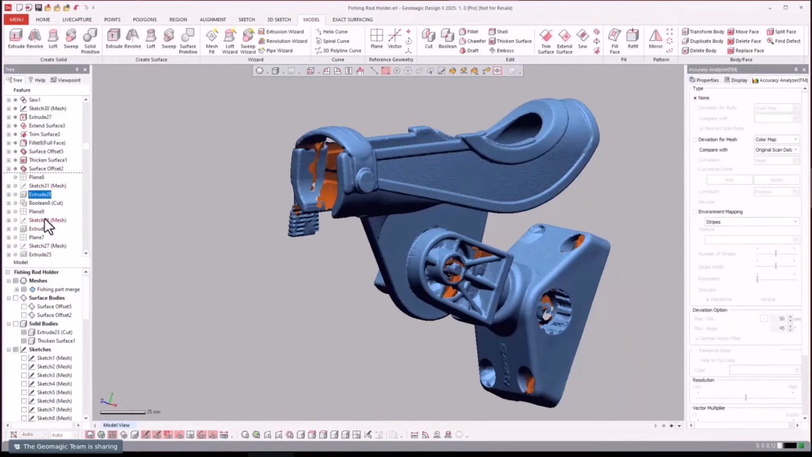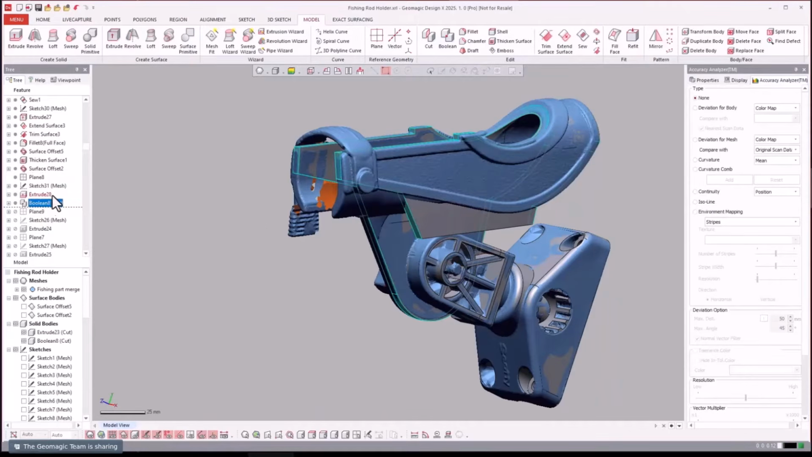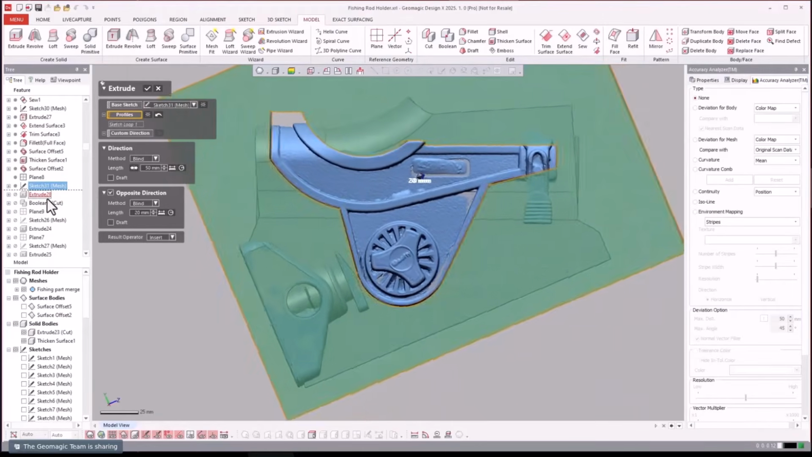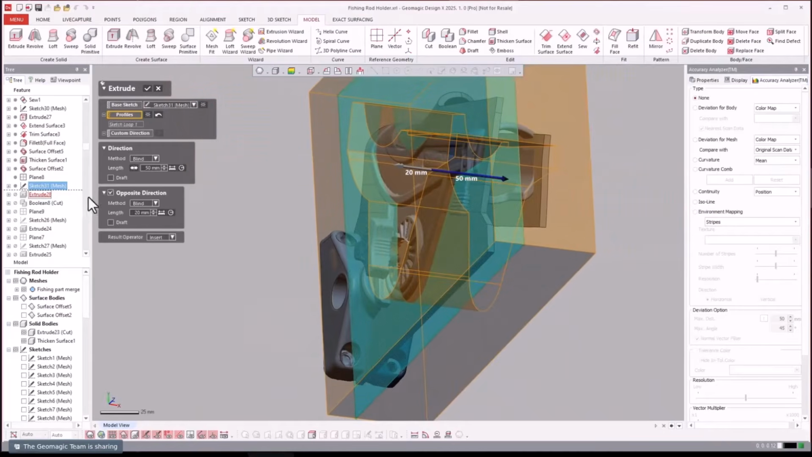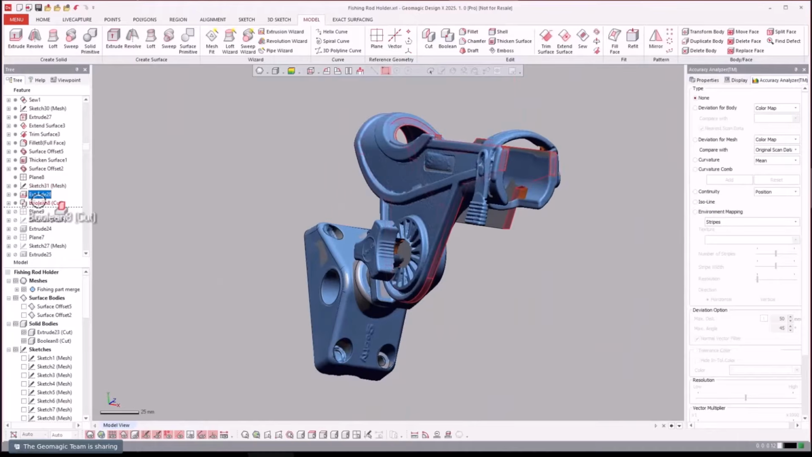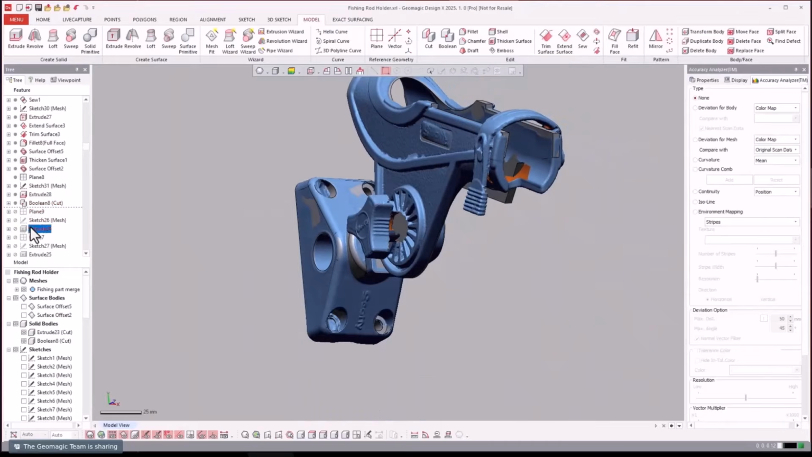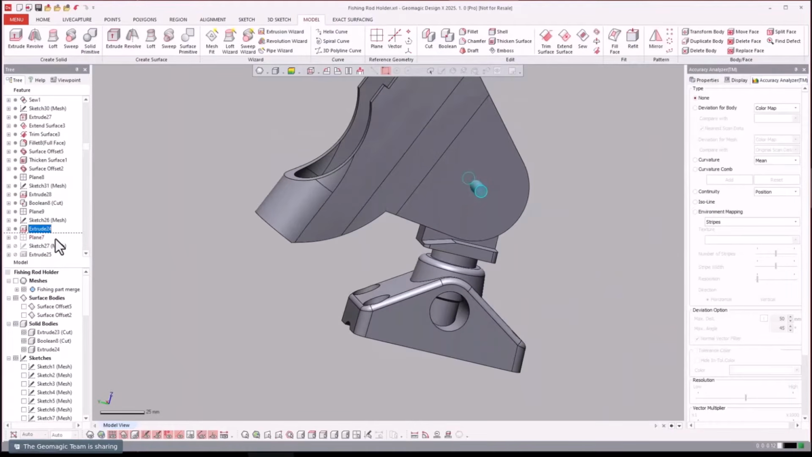And let's scroll forward. So we extruded this overall outer shape of the entire component. We extruded that and cut it away. Now we just keep on rolling. So now we went ahead and created the pin.